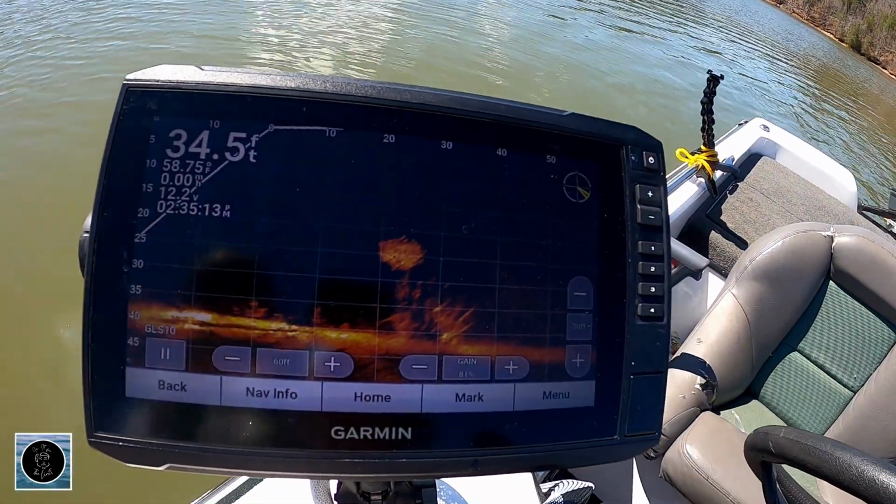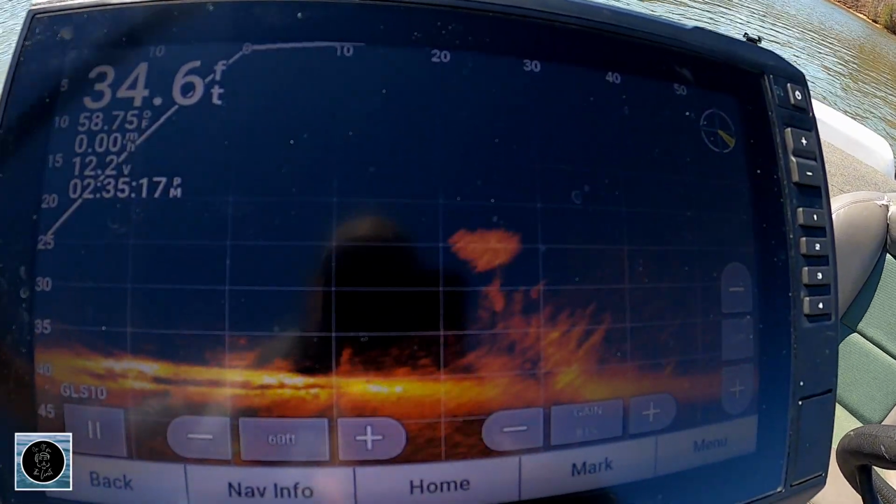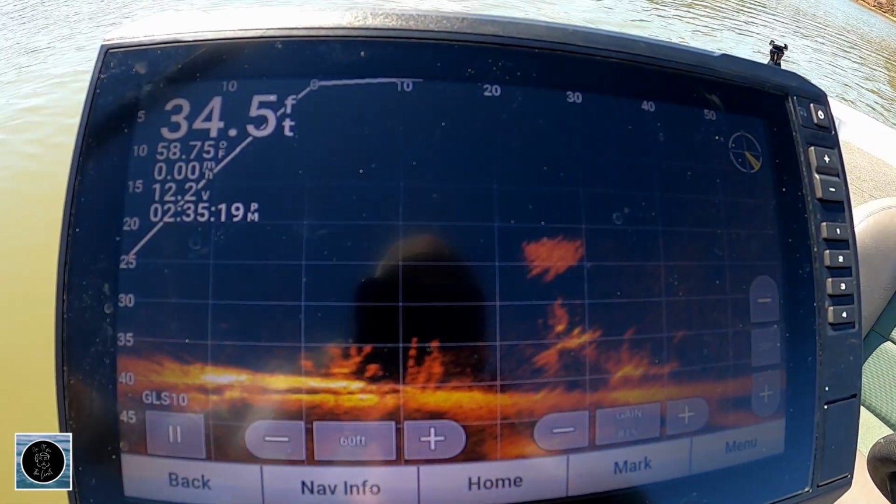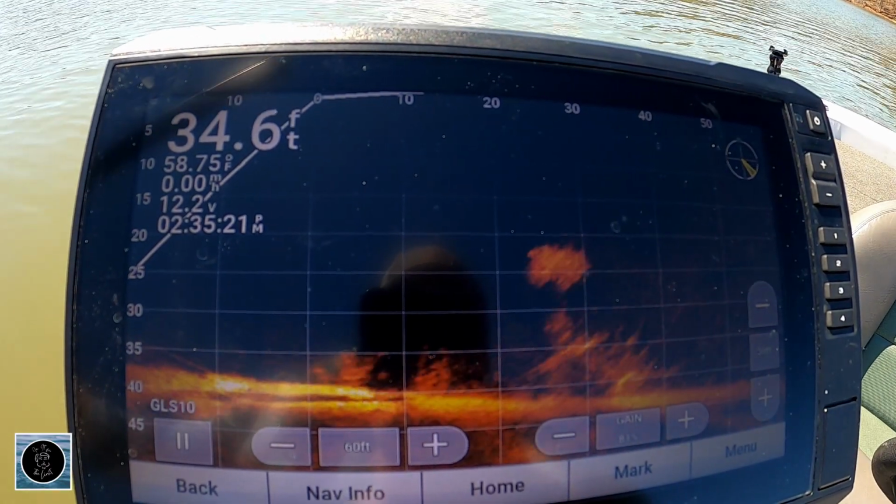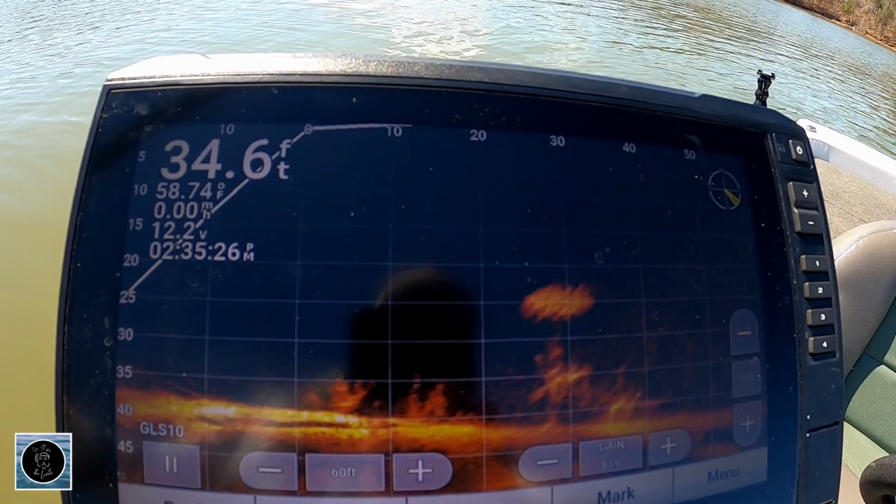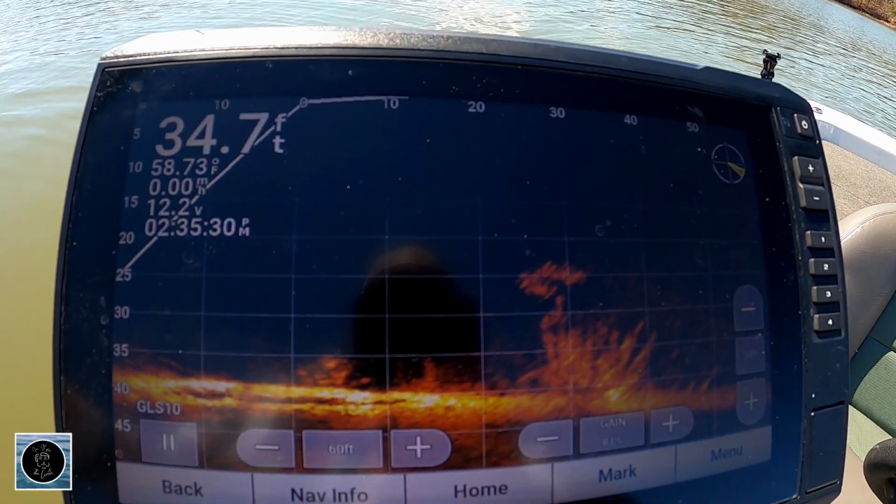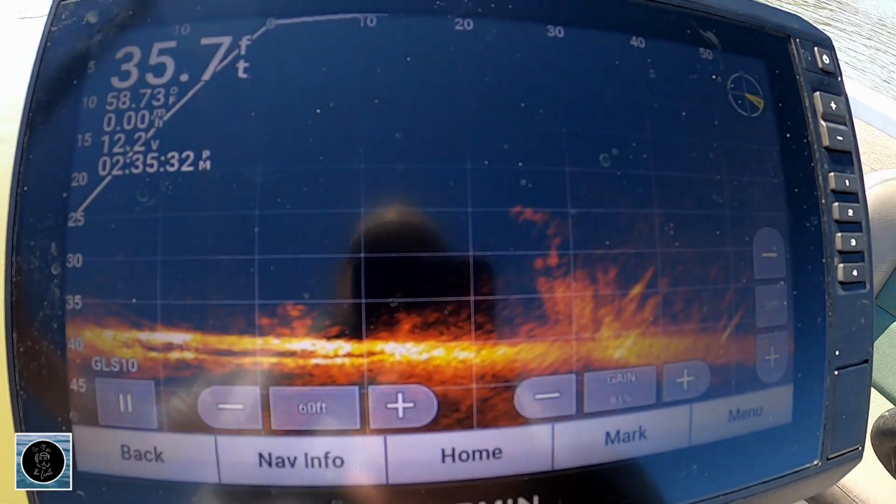This one's got a little more in it. You can see good sized fish right there. It's got a few more fish in it. You can see them bunched up right there. You can see a good one. You can see a school of shad above it. So hopefully they're going to be feeding. All right, let's see what we can get.